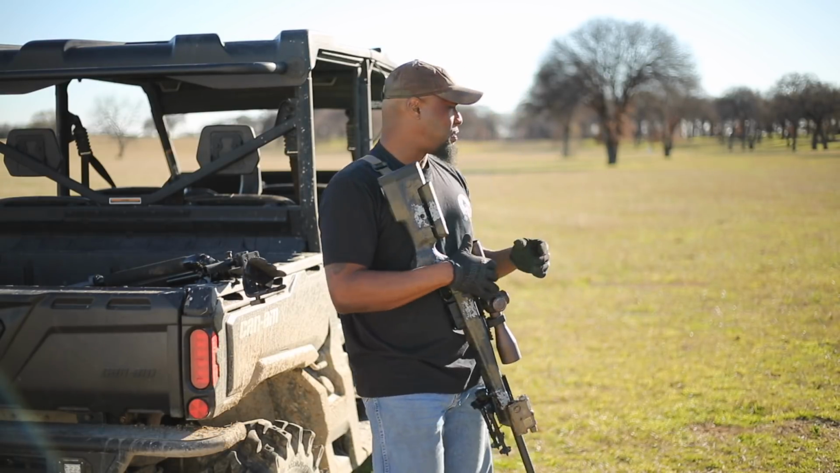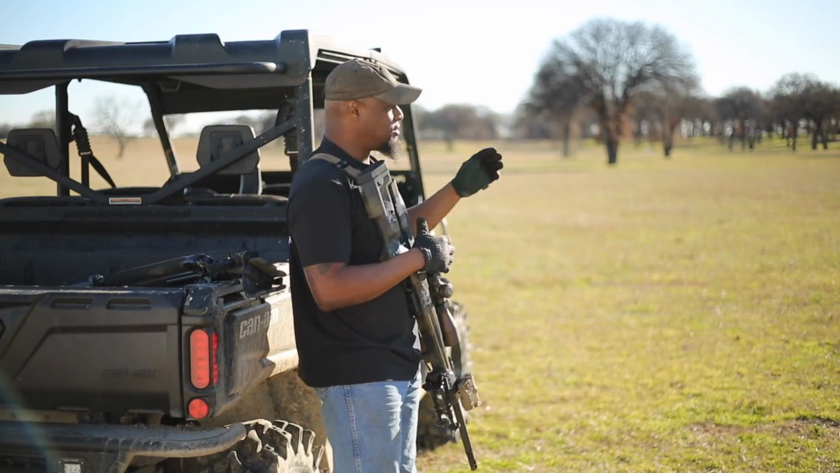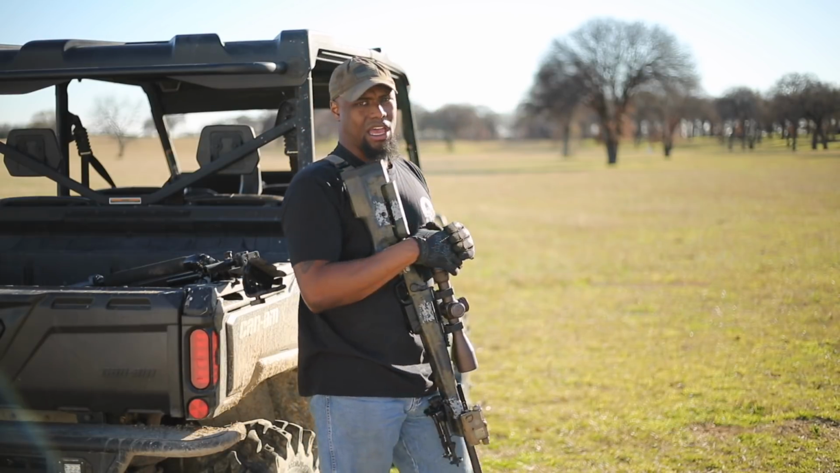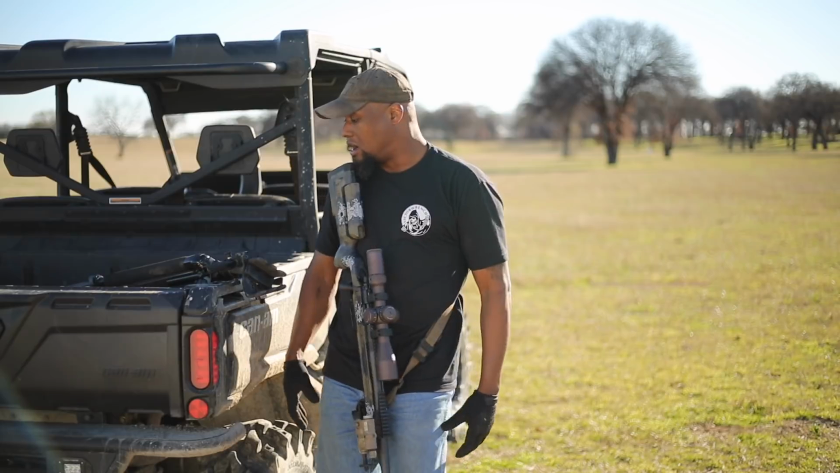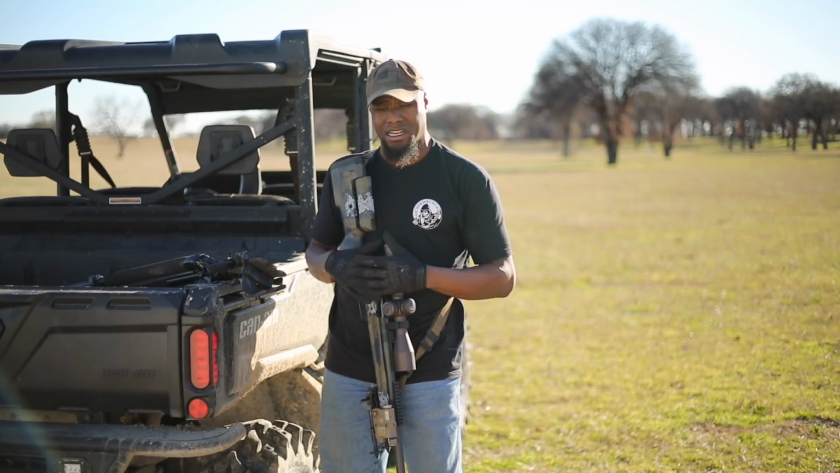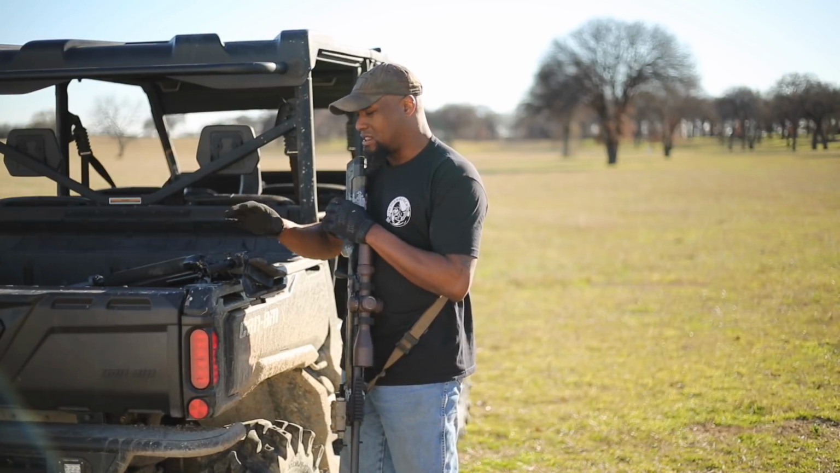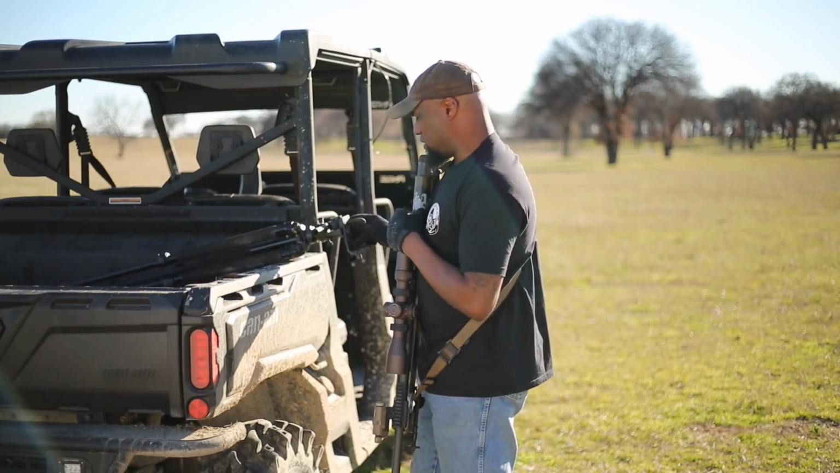So right now I have a plate set up over here at 100 yards, and that's what we're going to use. You're going to use that as the pig, okay? Usually I have my AR, but today I was playing with the bolt gun, and I said that's what we'll use. The tripod I already have to length, and this is the way I'll ride around with it.